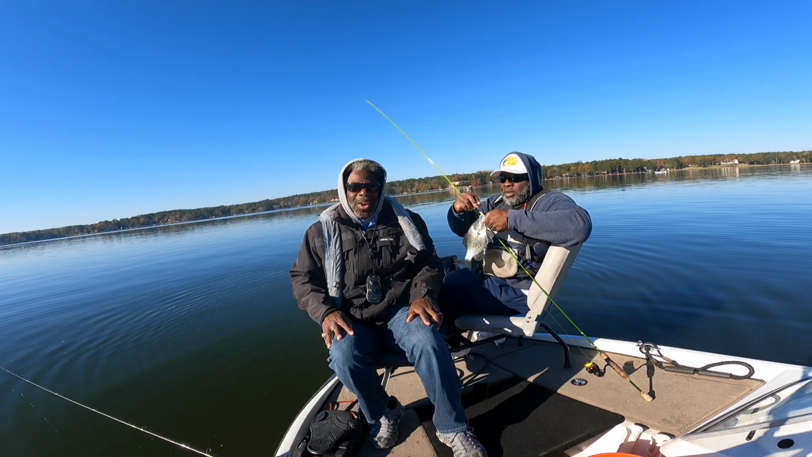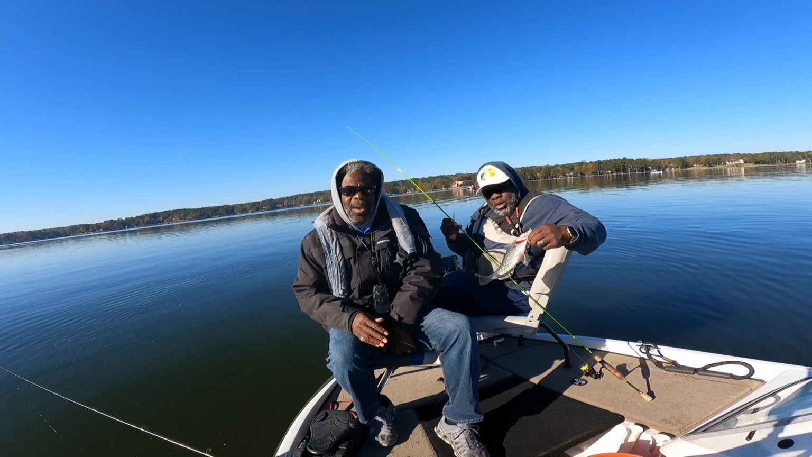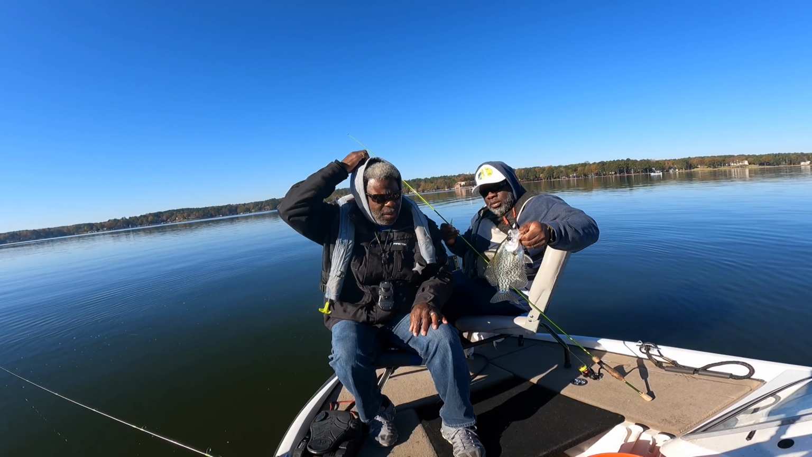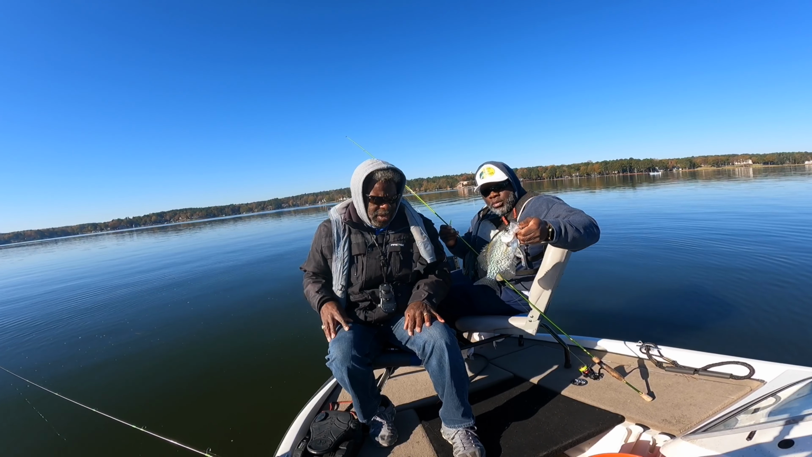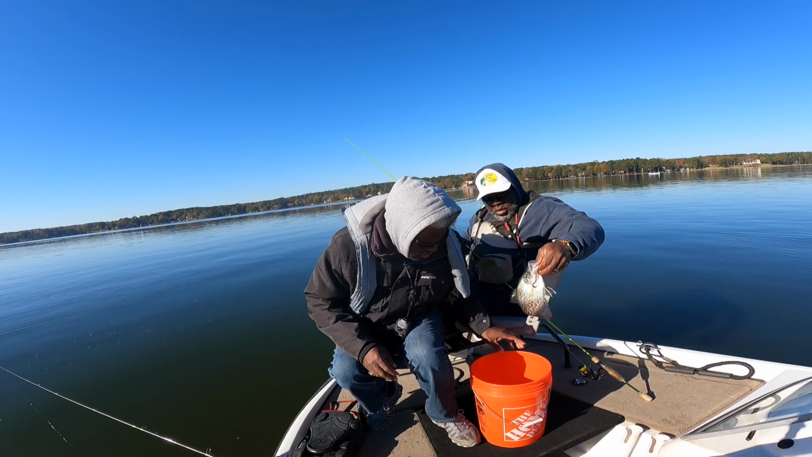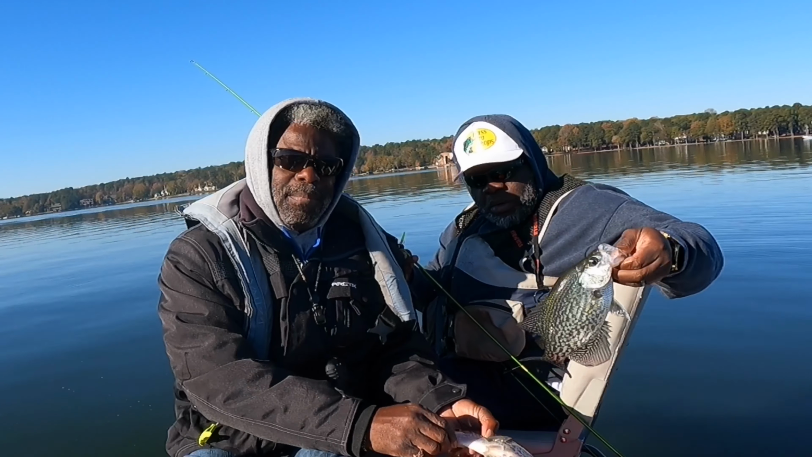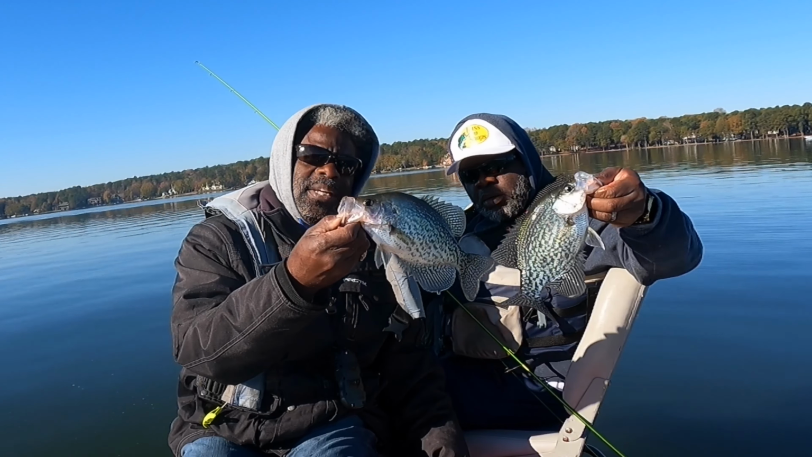Here we go, here we go, here we go. You already know what it is. Today is another one of these days, so you know that makes it a great day to go fishing. It's Drysdale, and today we are out here on Lake Oconee. We almost had a double. We're gonna call this a double because I just pulled mine out, and right after I put mine in the bucket, he called his.